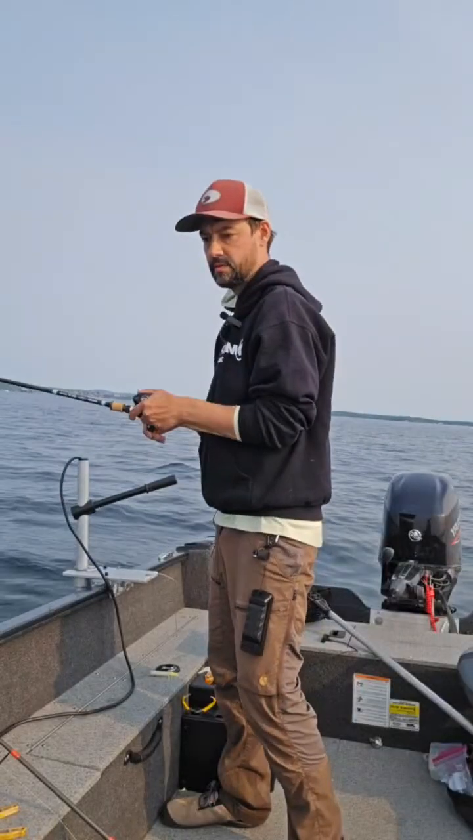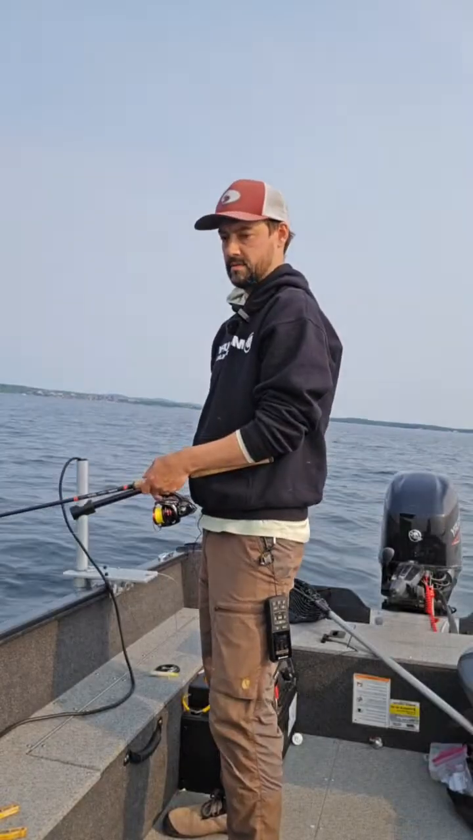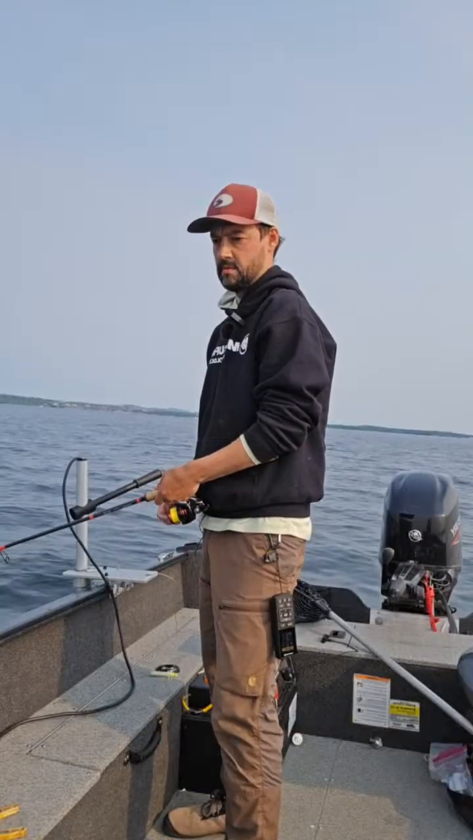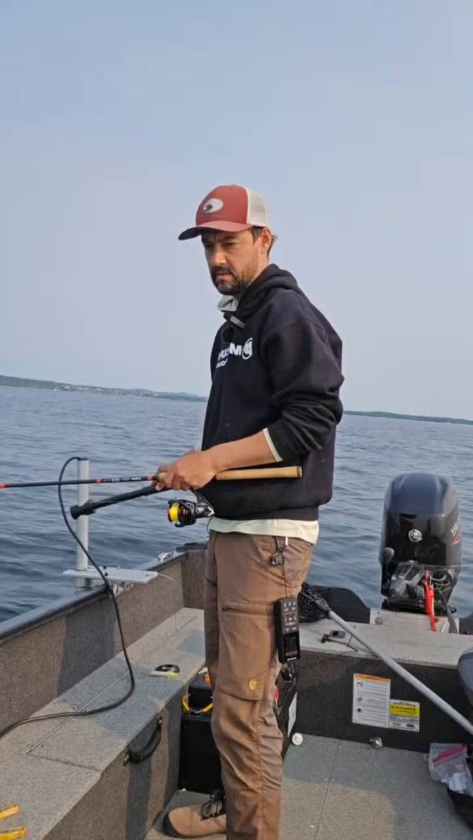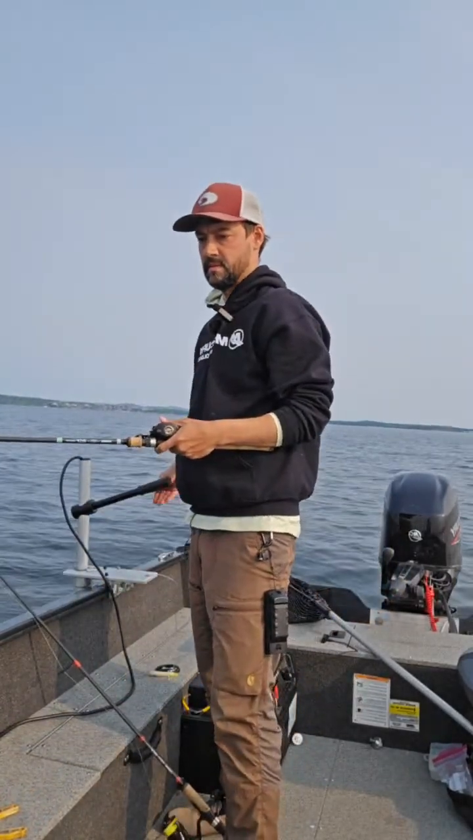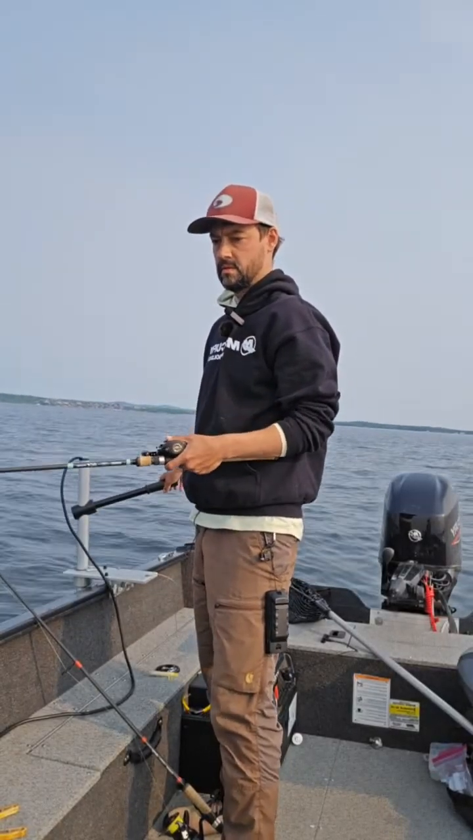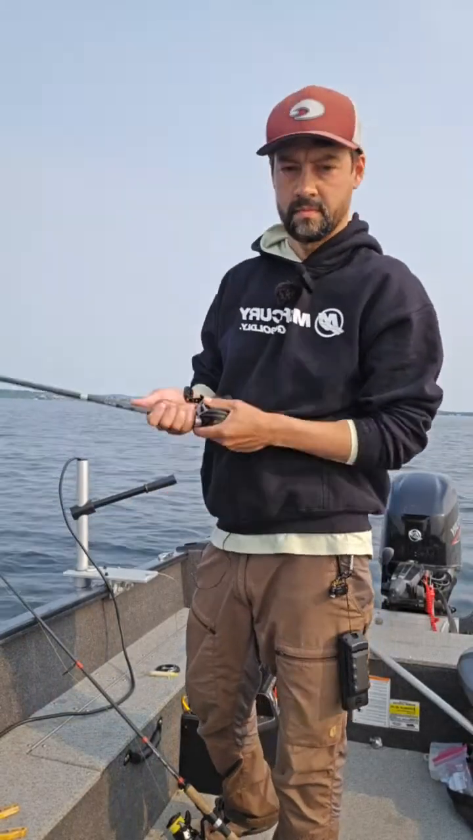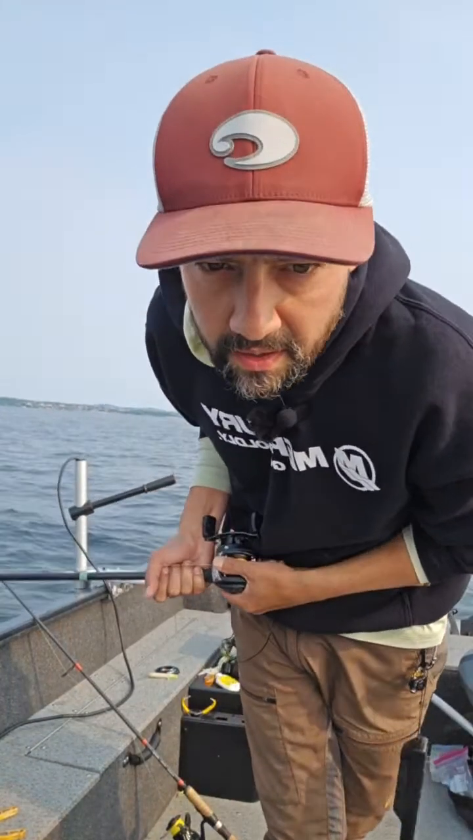They like the spoon. They like the idea of the spoon, but they don't want to eat the spoon. However, they like the little swimbait. What are you doing? See, this is the problem with two rods. I'm going to let you come right underneath me and not look at me.